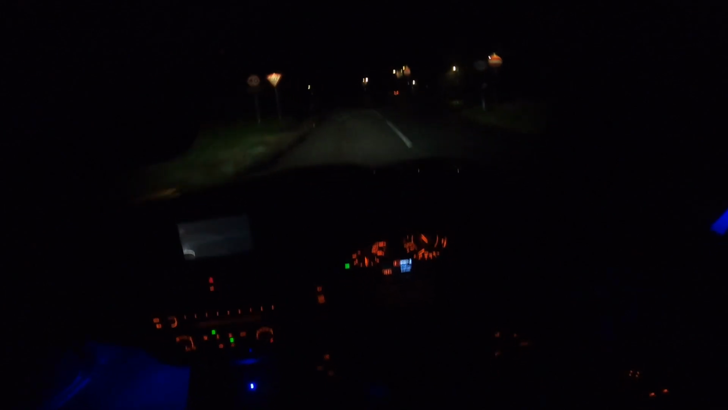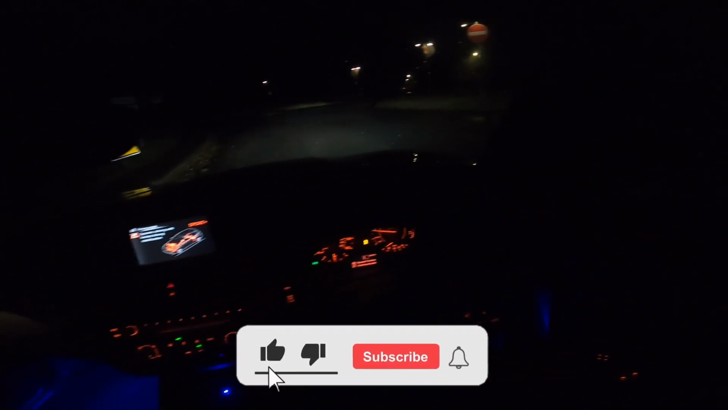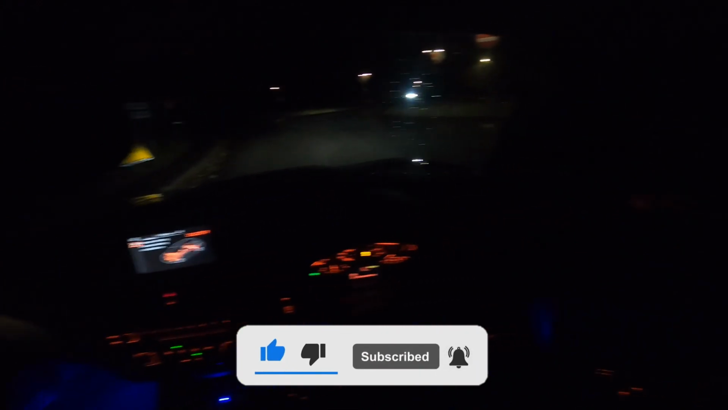Pops on the upshift. Alright, put it in Sport Plus. Should we do an accidental wheel spin here? Oops, I've taken traction off.